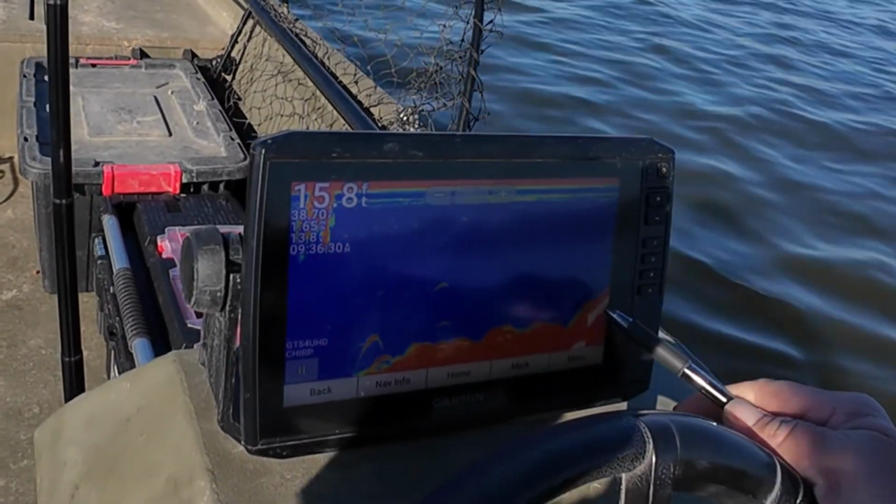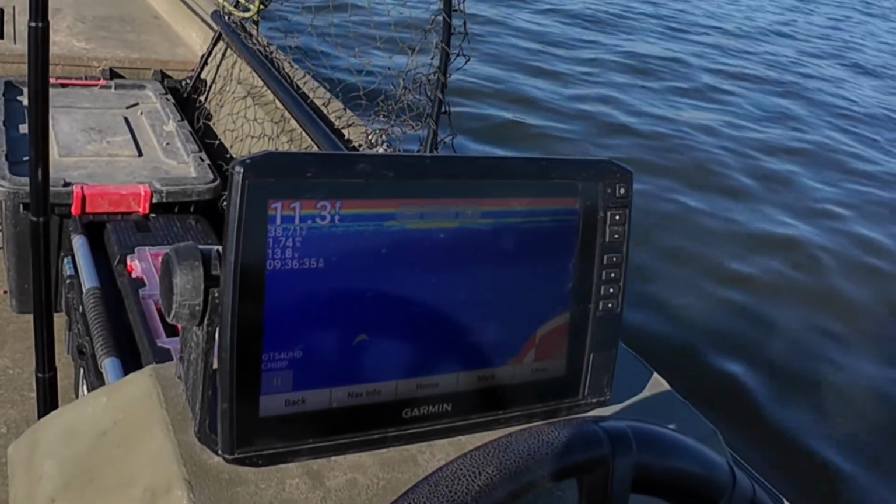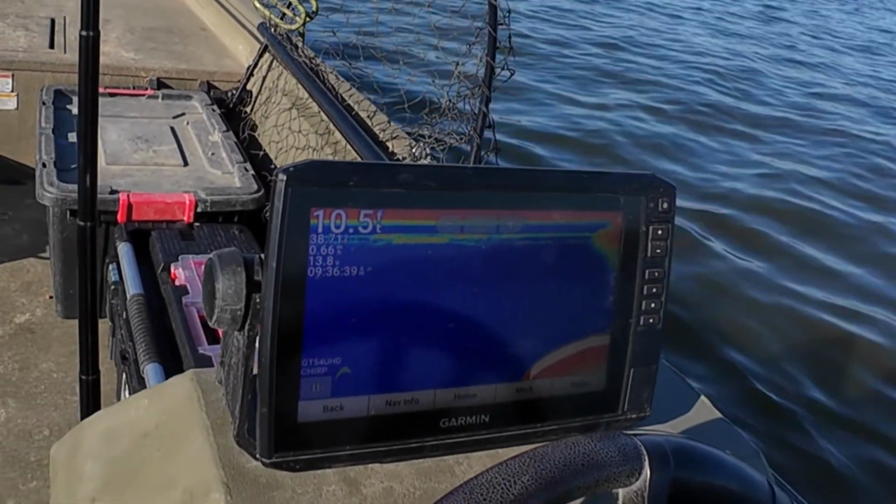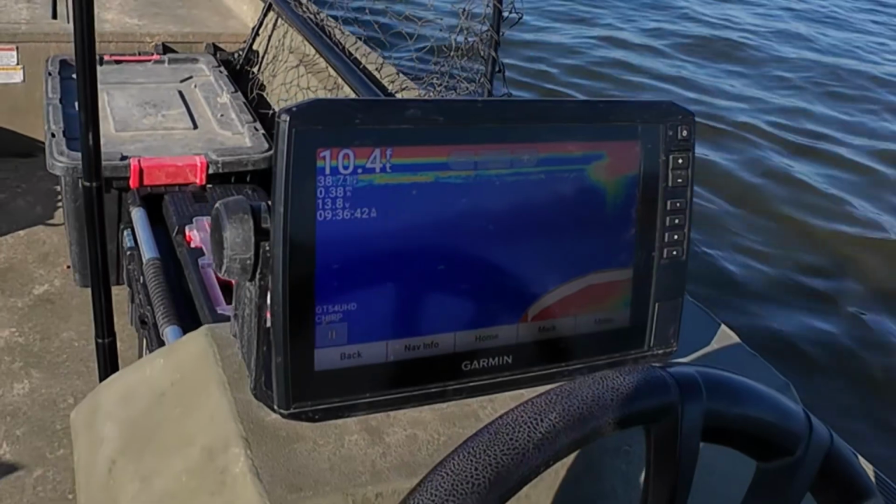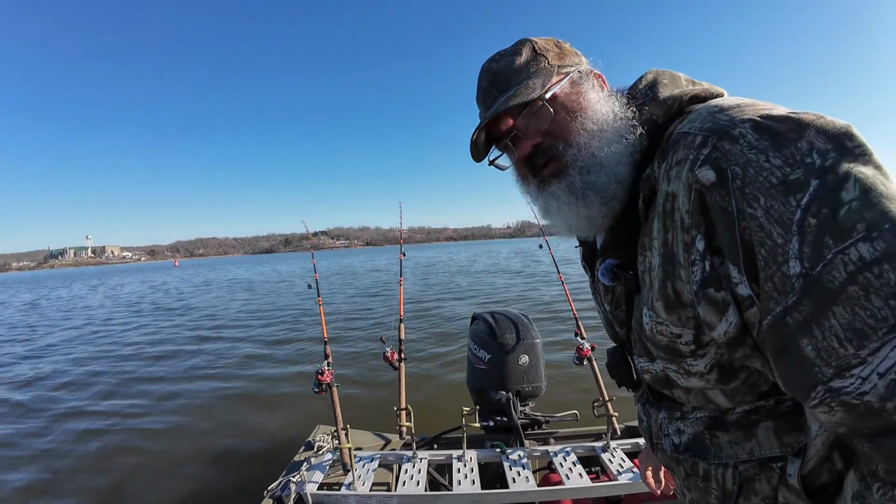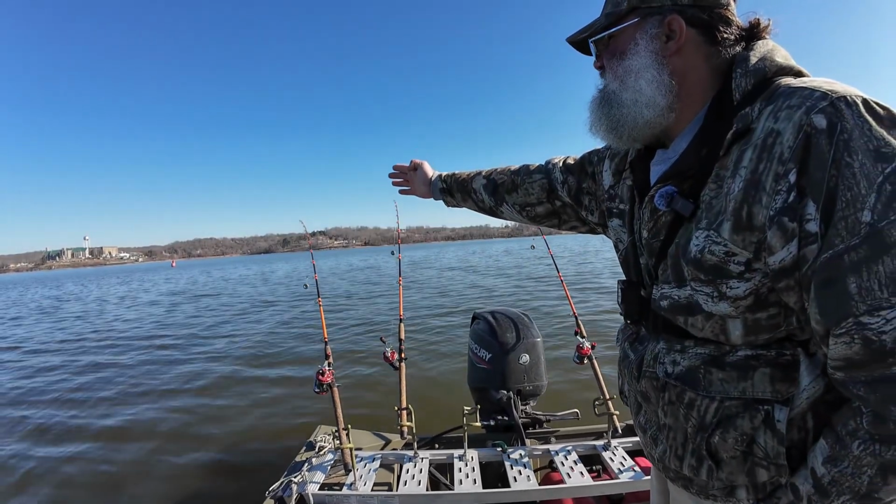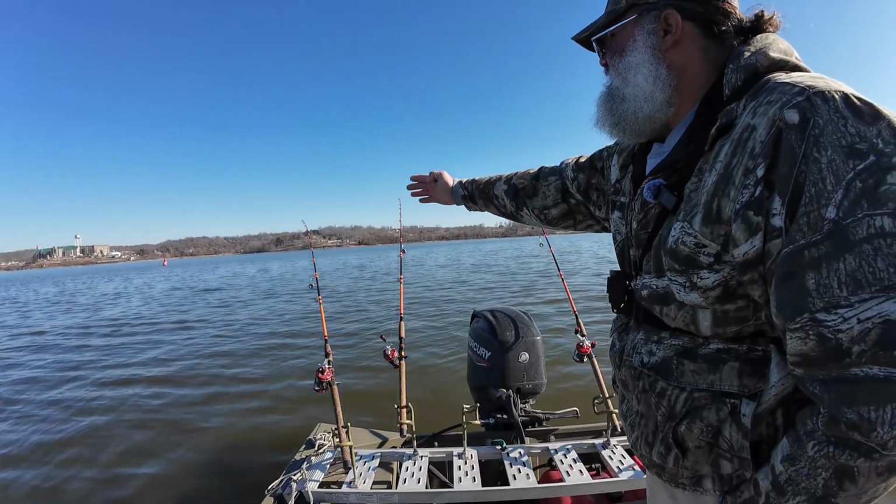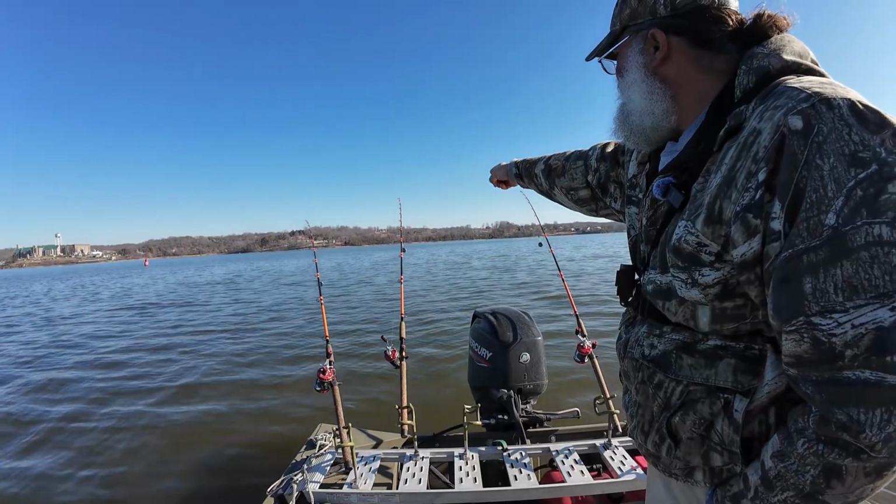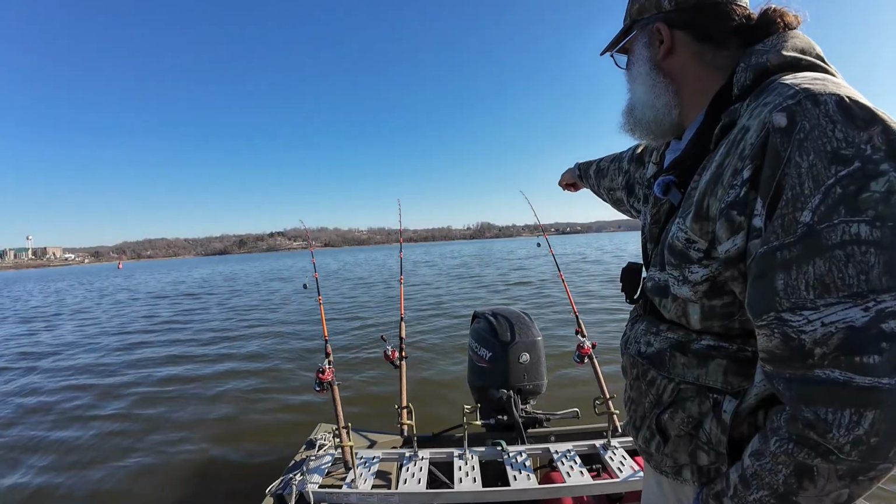You see, now we're running into bottom. So we want the boat to be sitting right here where we're at. So I'll see y'all here directly. I'm gonna fling some poles out and get everything straightened out. So I've got the boat setting cattywampus with that ledge. And I like doing that because I can put one pole on the ledge, one pole in the middle of the ledge, and then one pole in the river channel up above everything.